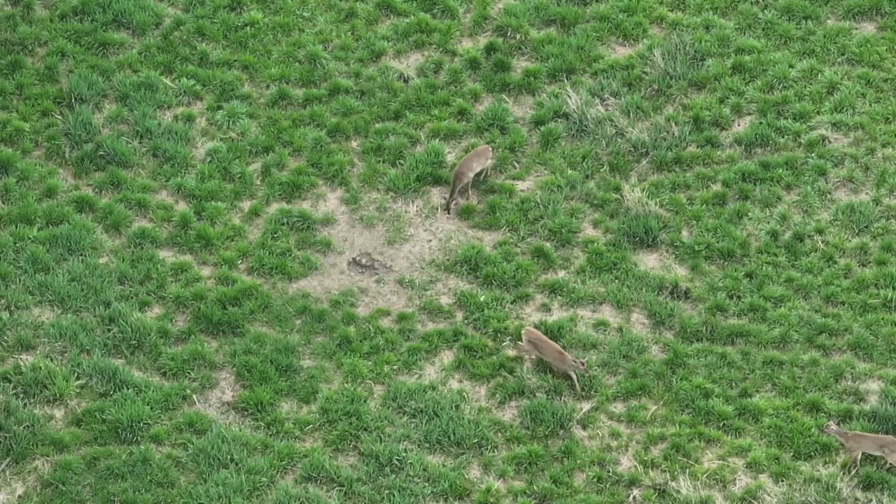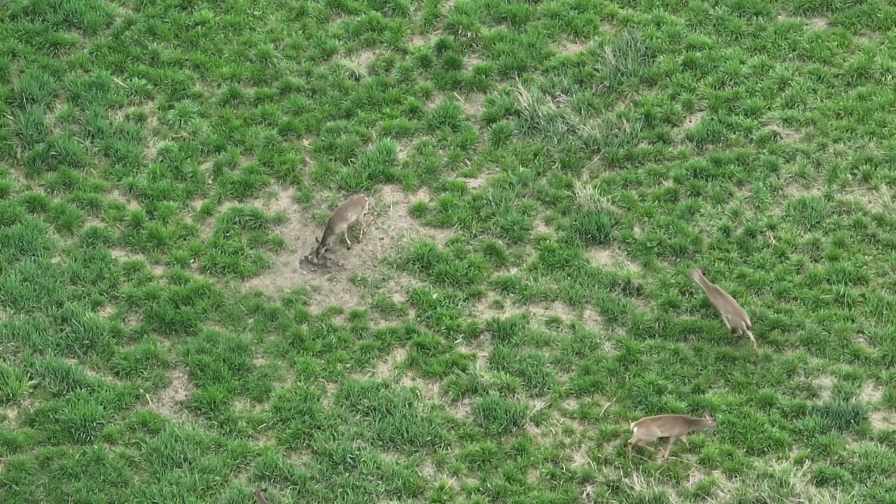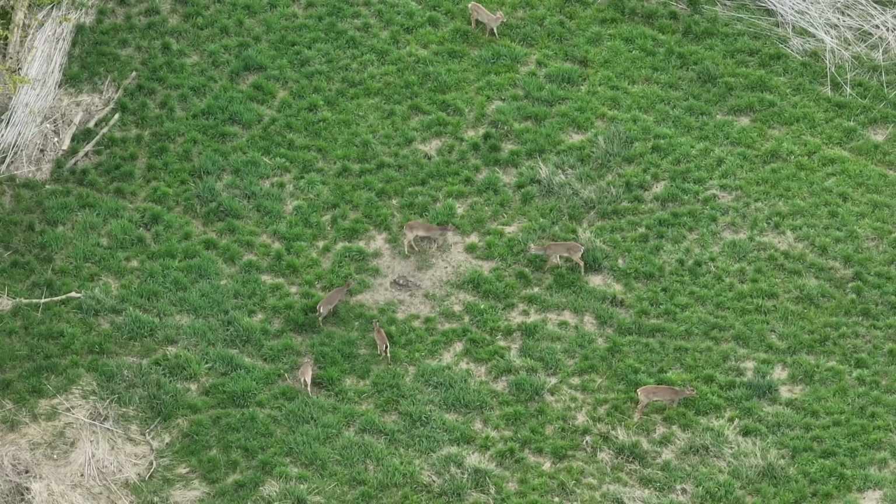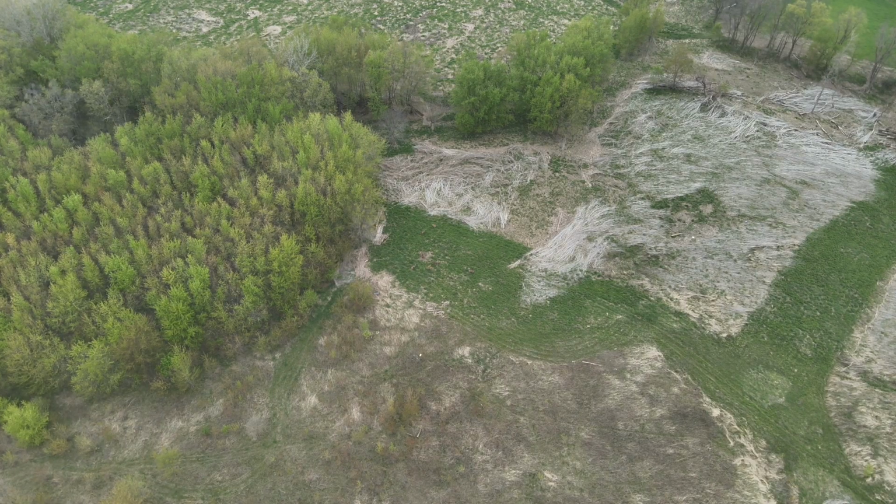One of these bucks is probably a 3-year-old. Some people use that 3.5-year-old deal. Who cares? It's the 3rd season on this buck, wherever it's at, and they are oblivious to the drone 320 feet above them, and it's not the rut, so they're still on the lookout, even though they're hitting that mineral lick. So here's the shot of kind of the buck and additional deer.